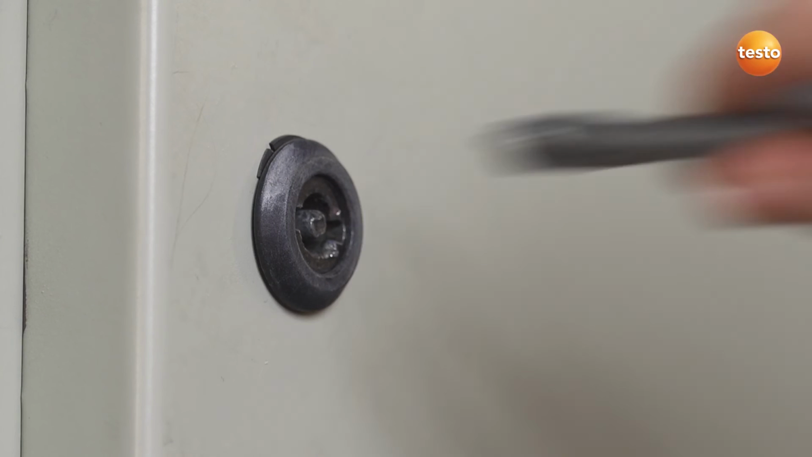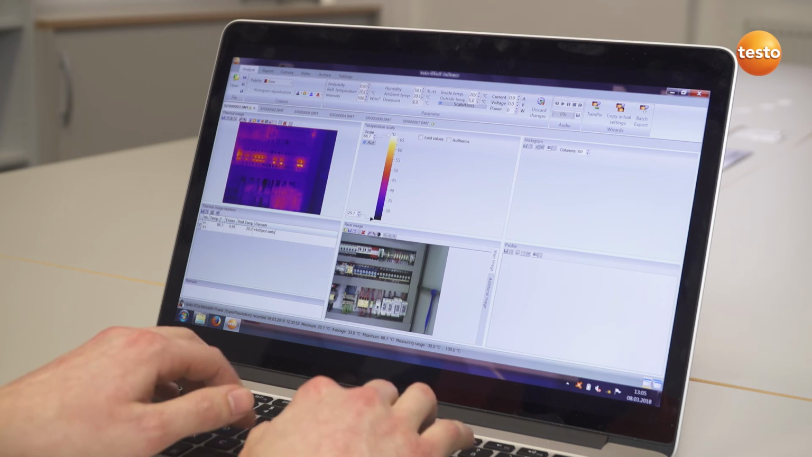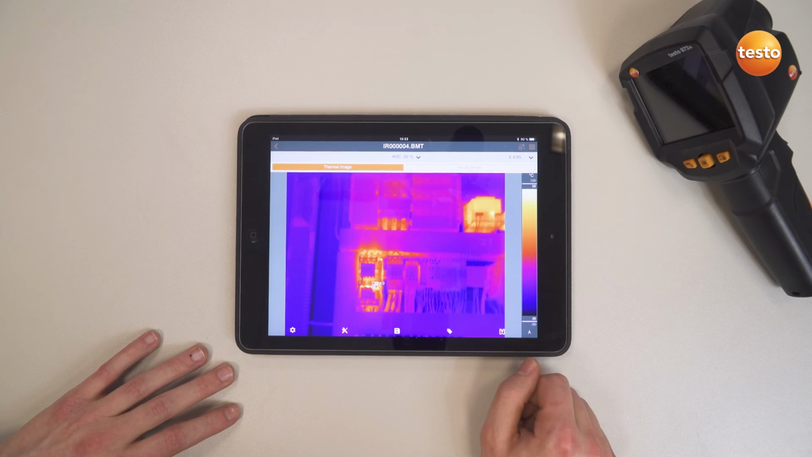So that was it, as far as the measurement is concerned. Now for the documentation. You can use not only the free software Testo IRSoft, but also the Testo Thermography app to create a professional report and send it to your customer.